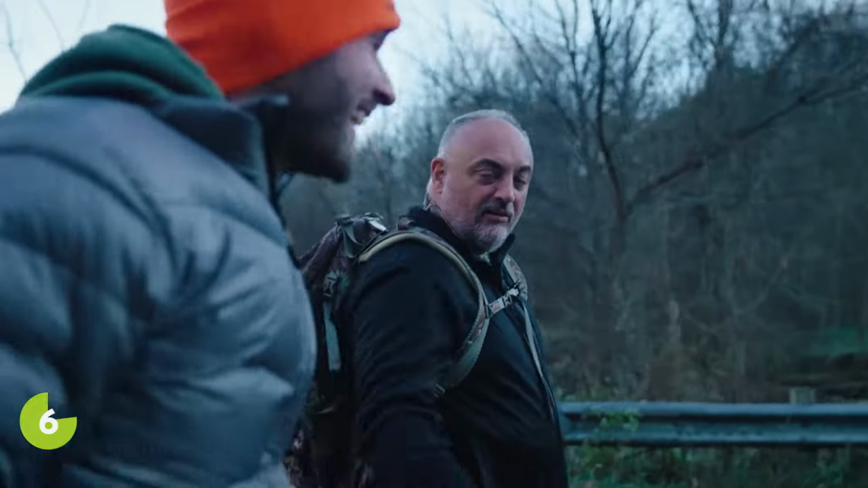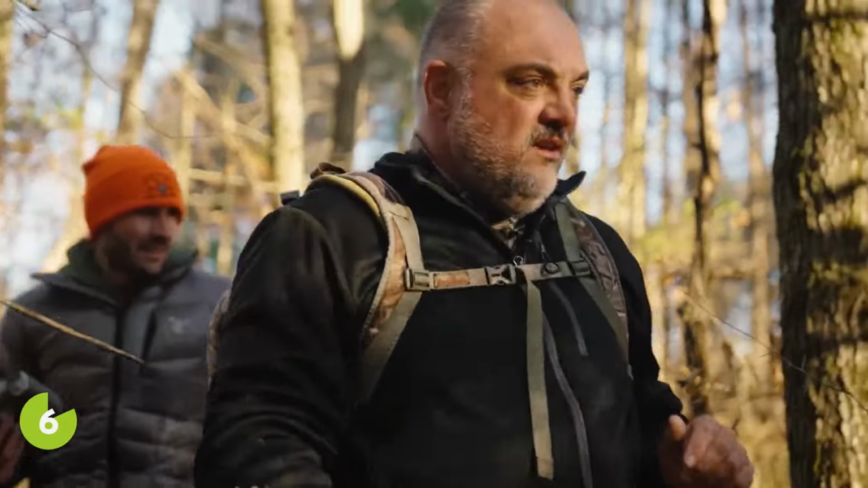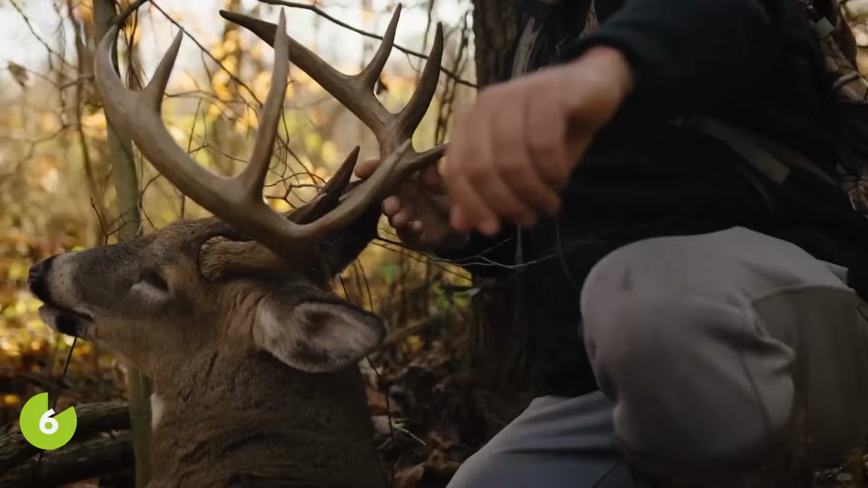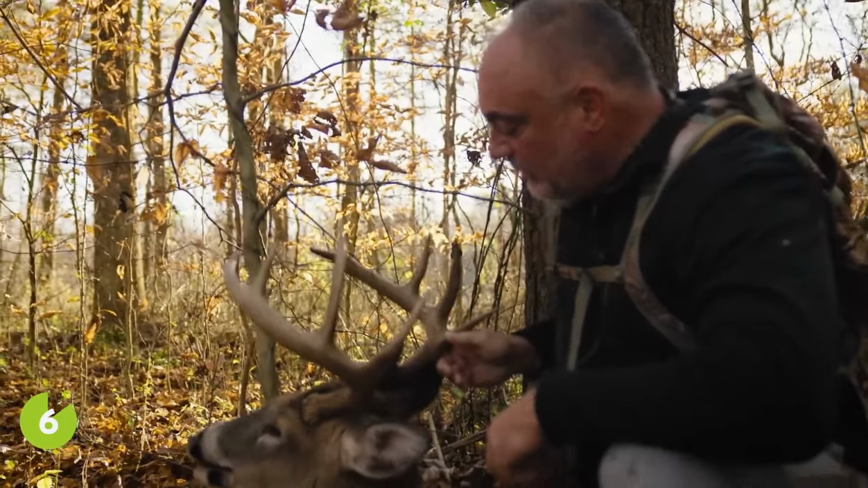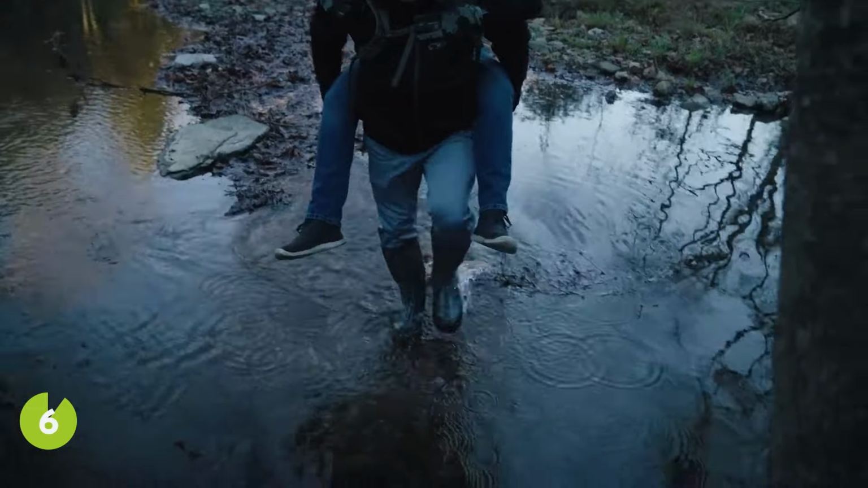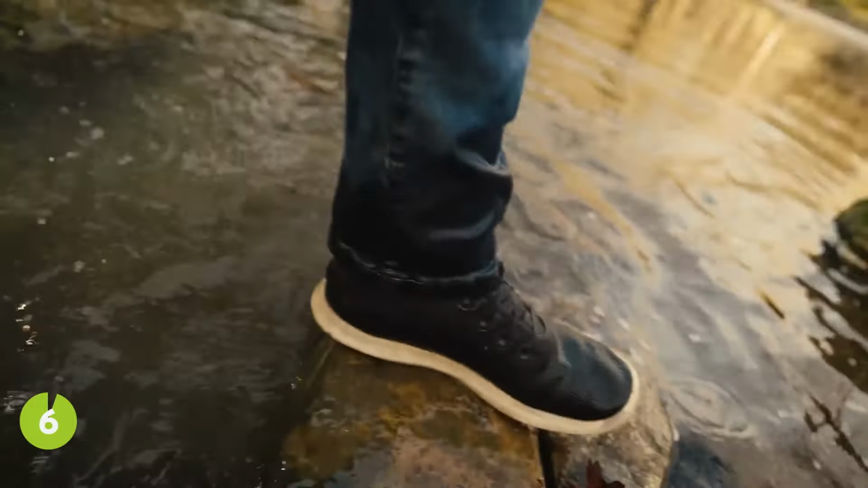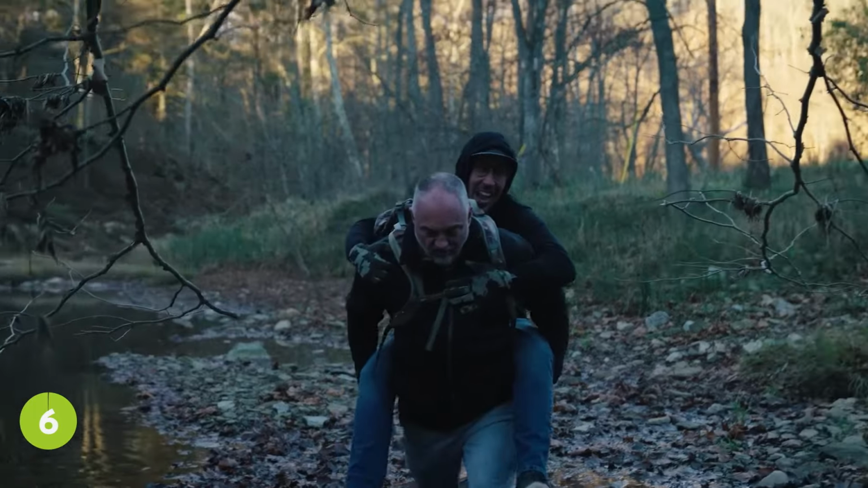Hiking in there with the hunter. Whew. Dude, that's a nice buck. And helping him locate that carcass was one of the coolest ones as well. Oh yeah, he smells. That's a nice deer. Everybody gave us crap about not having boots, sorry. I was just talking to a guy on the phone last night about our boots. Whoa! Oh no! So, buck boots, if you wanna reach out, sponsor us, we do need a pair of good boots. We did not have boots, he carried us across it.